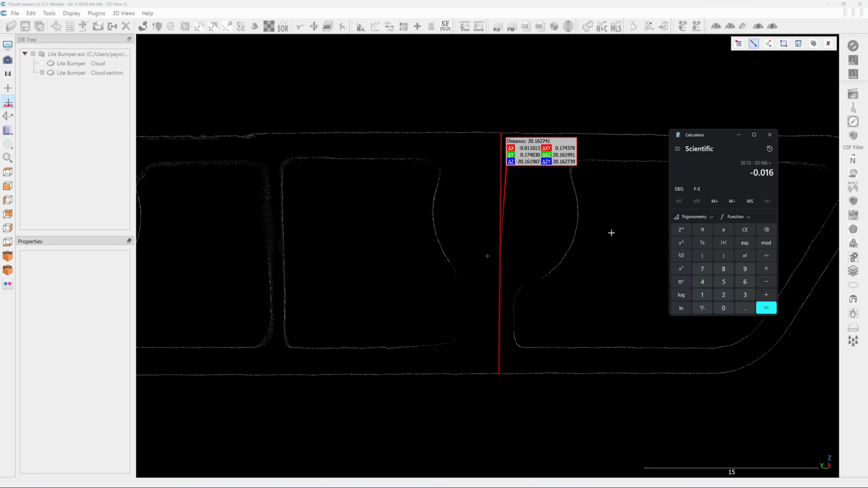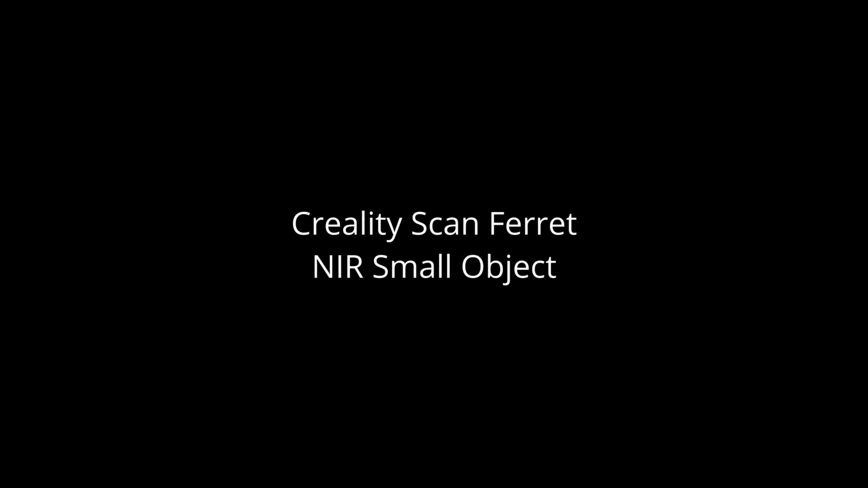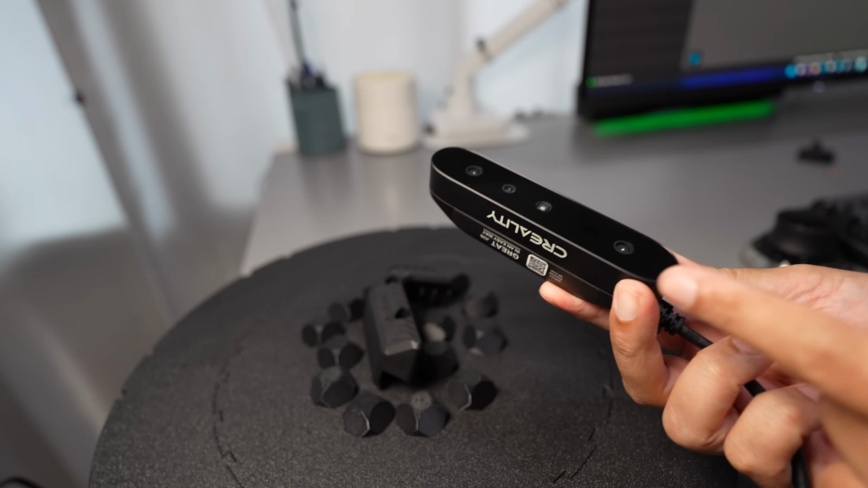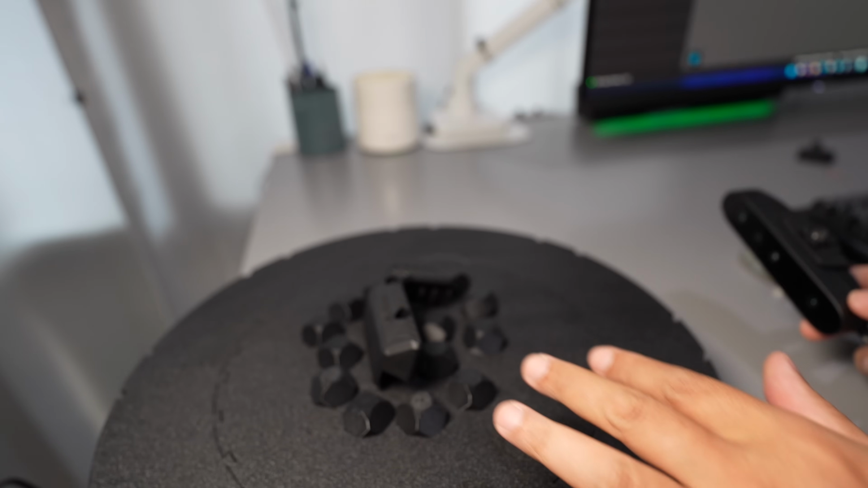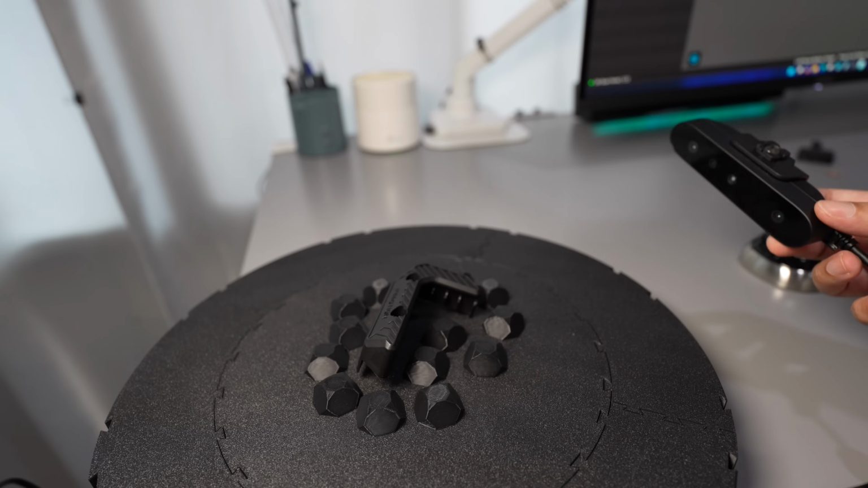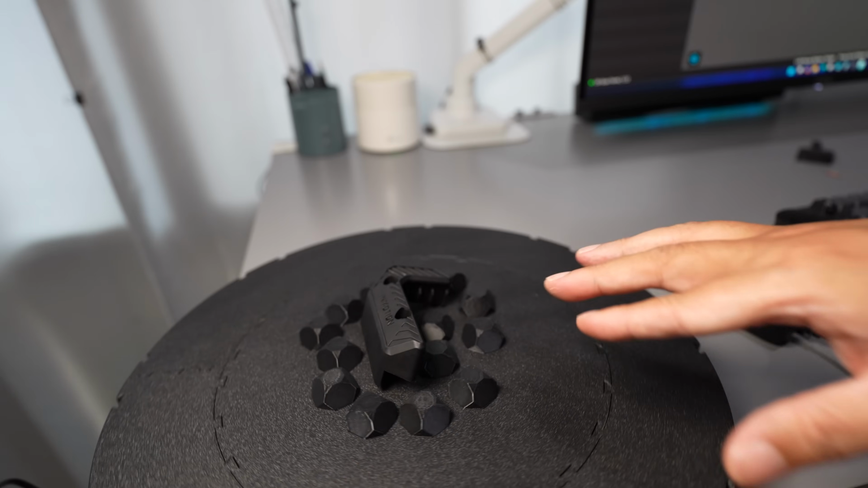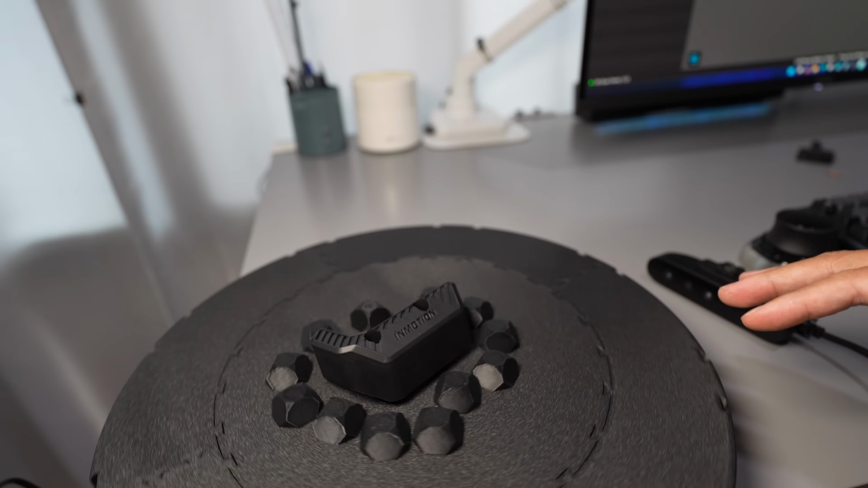20.17. So accuracy for the Otter and Otter Lite is very good. The Ferret, let's see if it can scan this. I think it's too small for the Ferret. It's good for objects about the size of shoes. So let's see if it can capture the lips and small intricate detail.